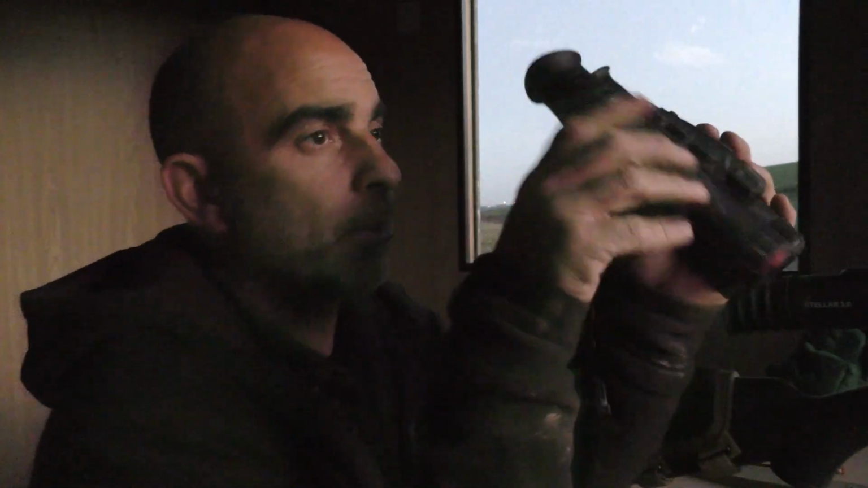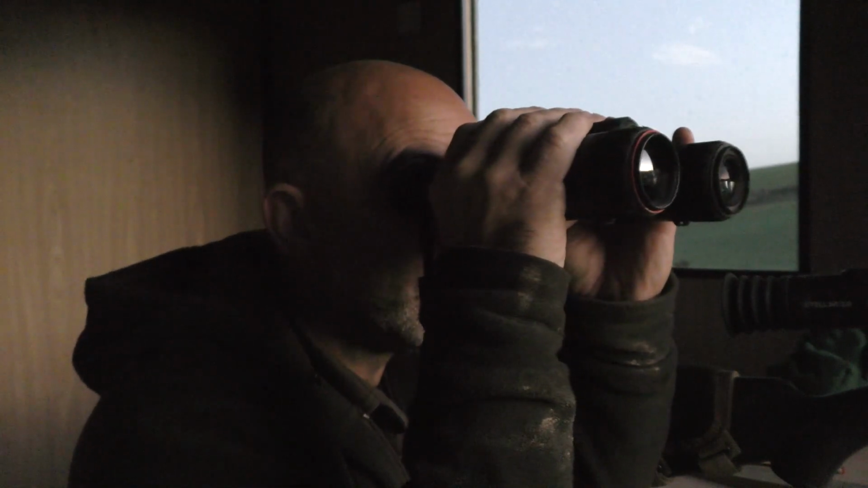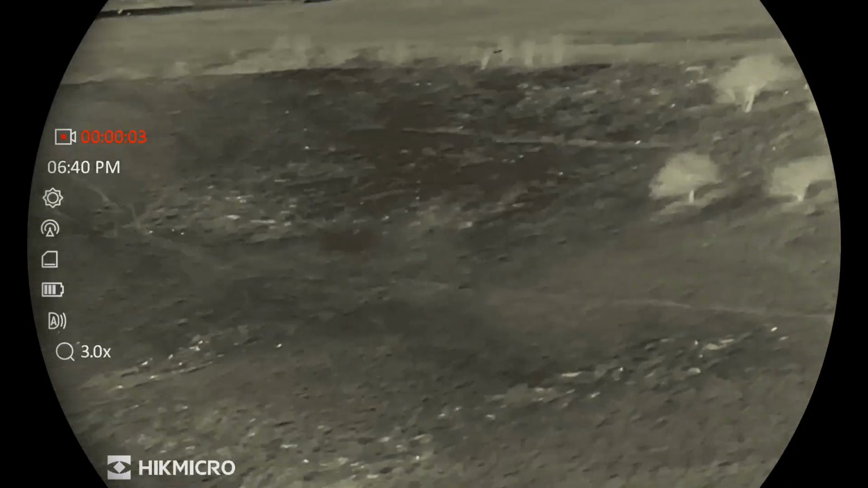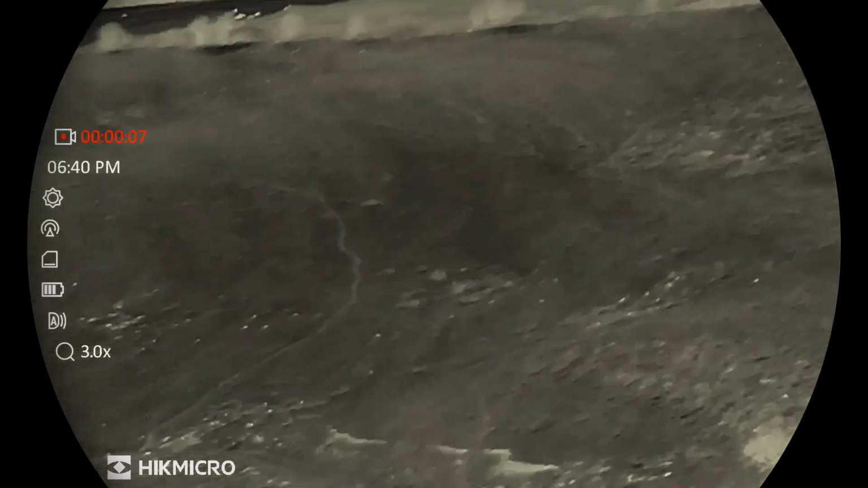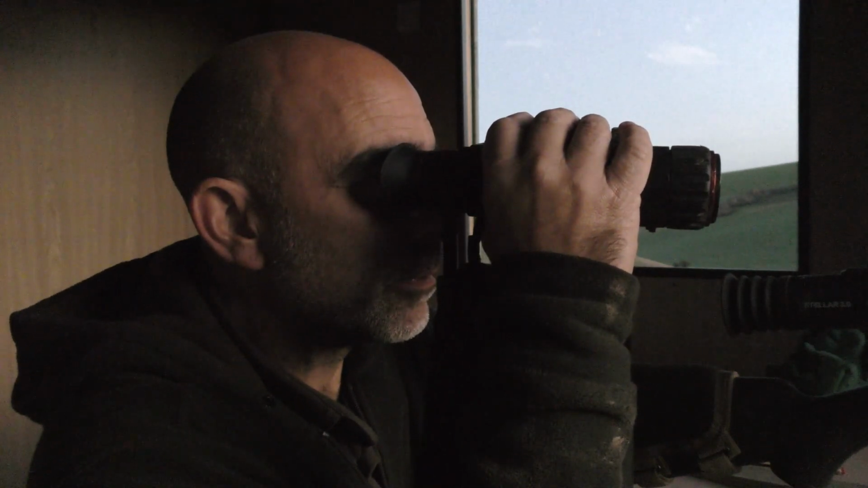So I've got Habroks as well with me this evening. Again, HikMicro. And we've got quite a few rabbits out there, but I'm not seeing any foxes just yet, but we'll keep eyes peeled, see what comes along.